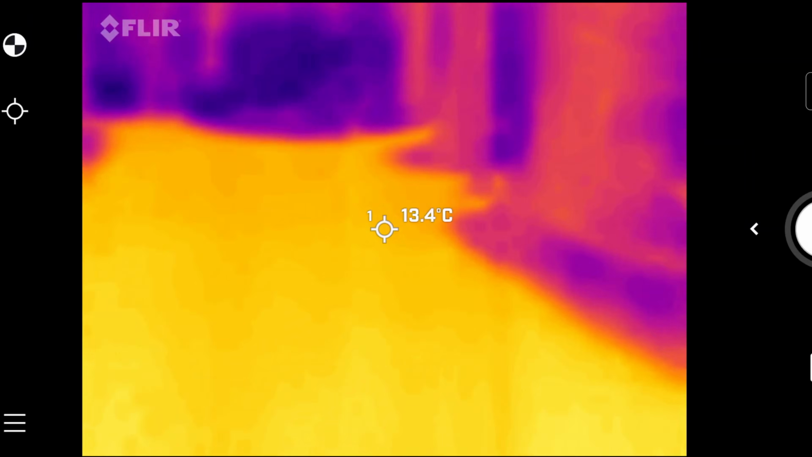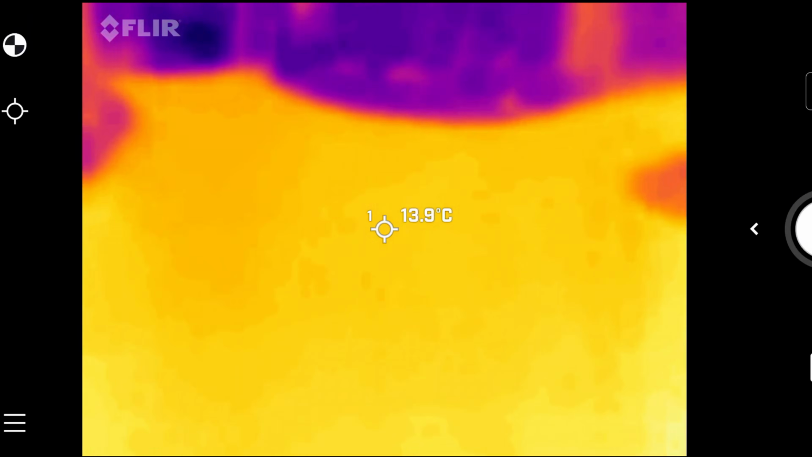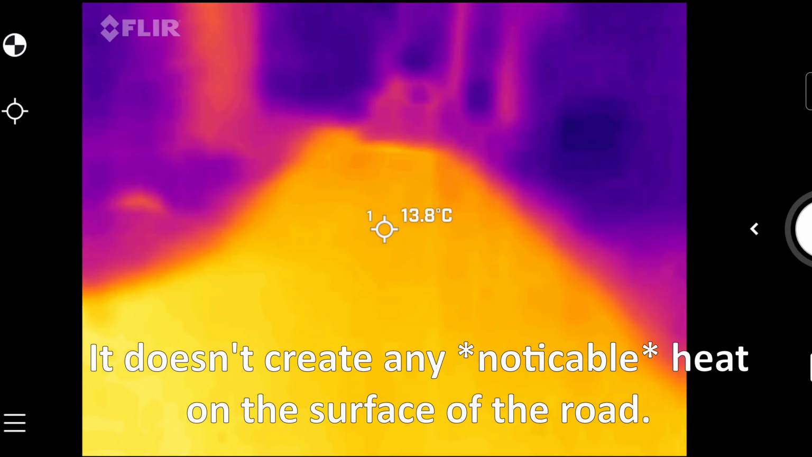Of course, cards on the table. What you guys cannot see is that I am using a flashlight, but because it doesn't create any heat in front, you guys can't really see it. There's a vehicle there.